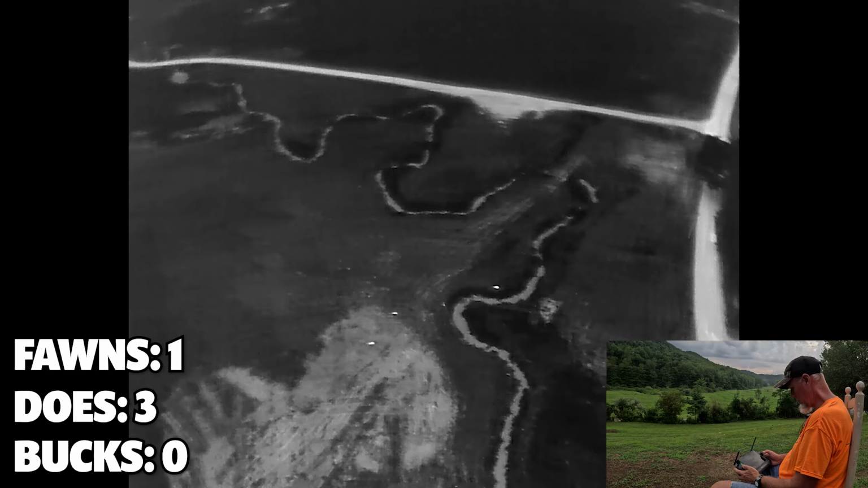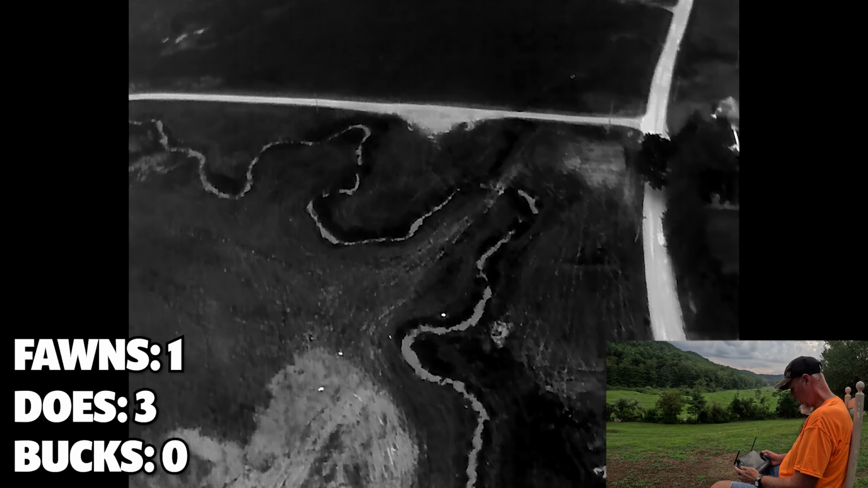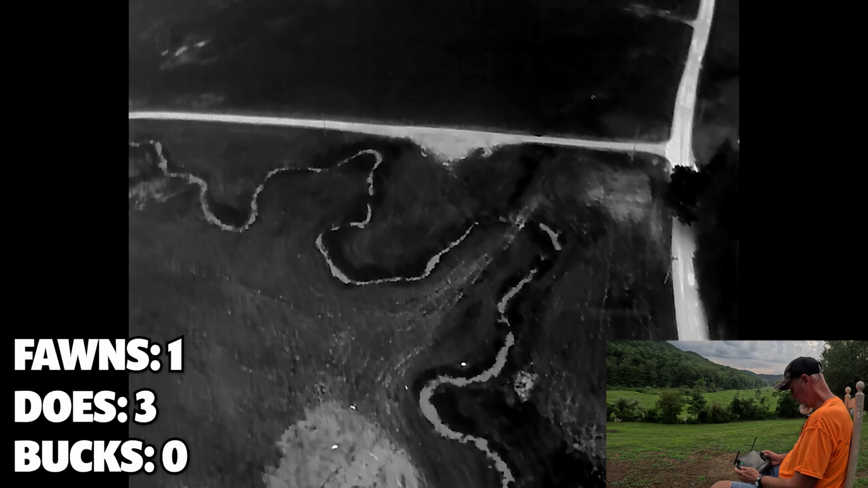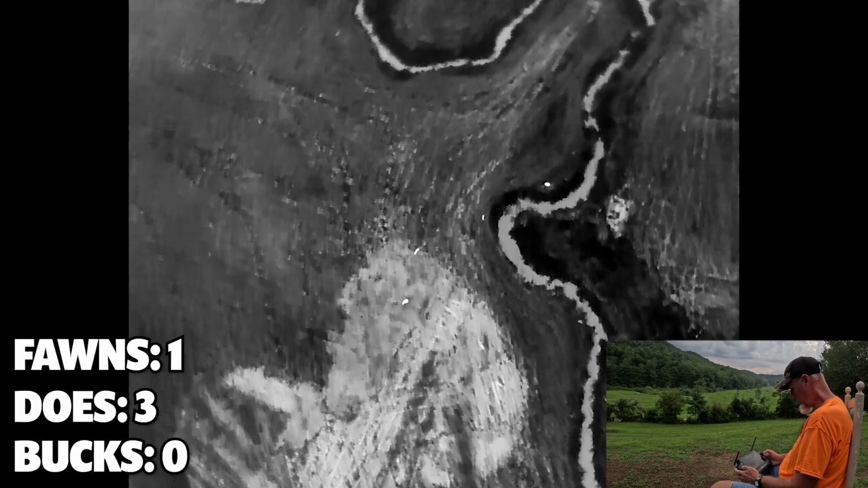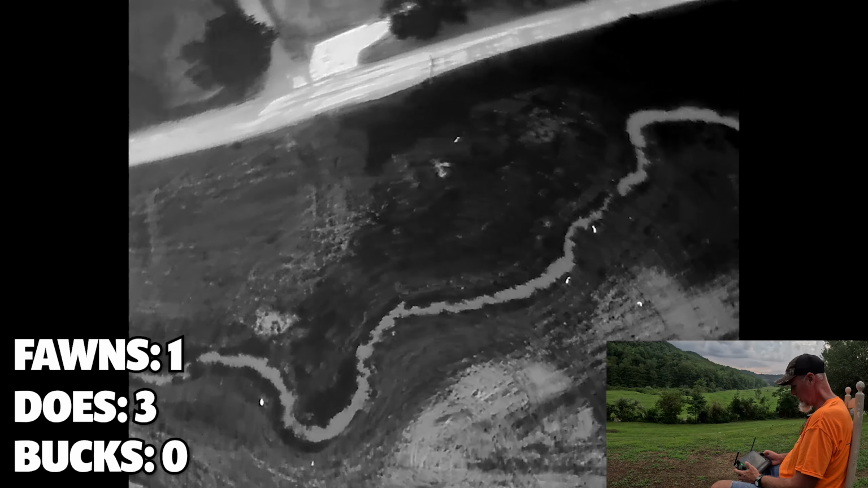Okay, we're going to go forward a little bit, get over these deer. So we know we got 3 does and a fawn there. We got something right up here.